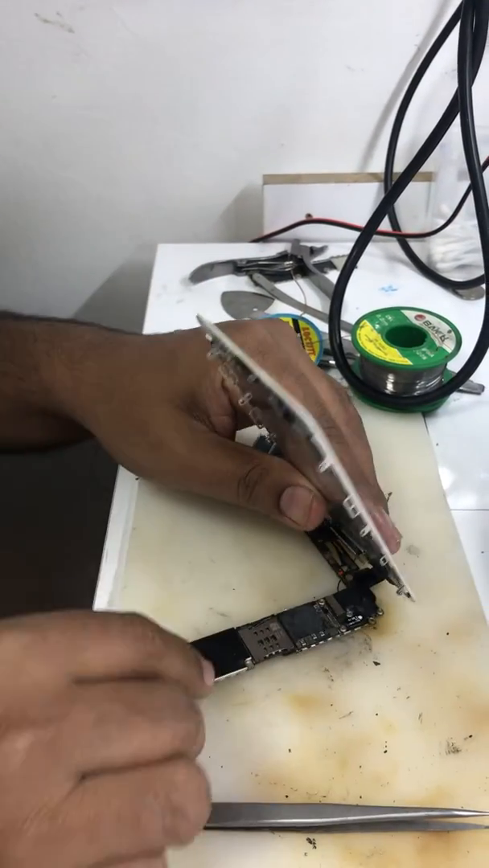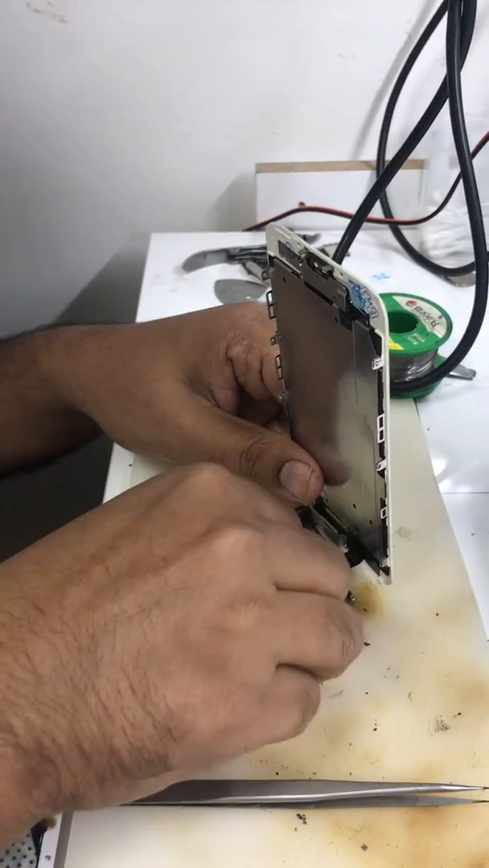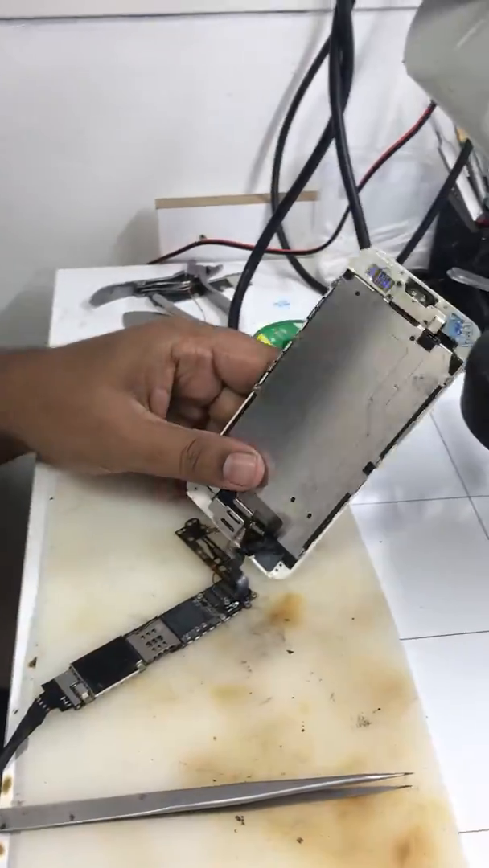So it's a cool gadget. If you want to trace a shortage, you must have this imaging cam. Okay, thanks for watching.